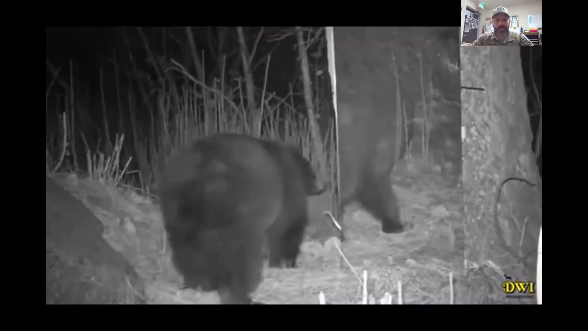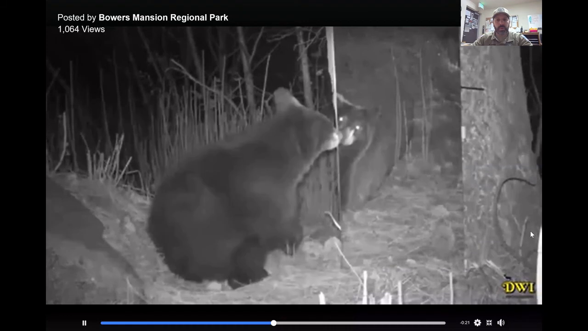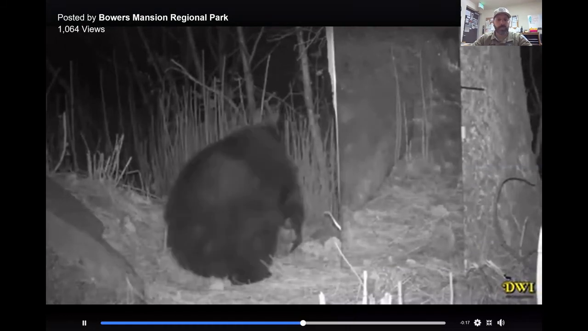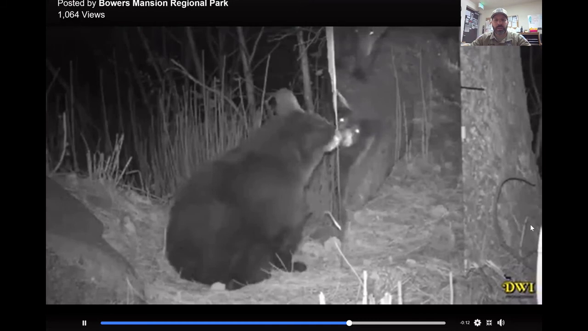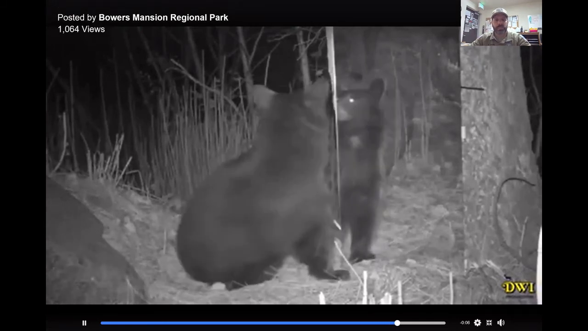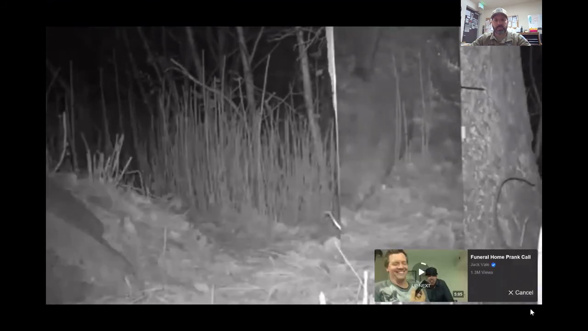He looks behind the mirror like, where are you? Where'd you come from? And there's another bear you can see coming up from behind him in the mirror. So that was kind of fun.